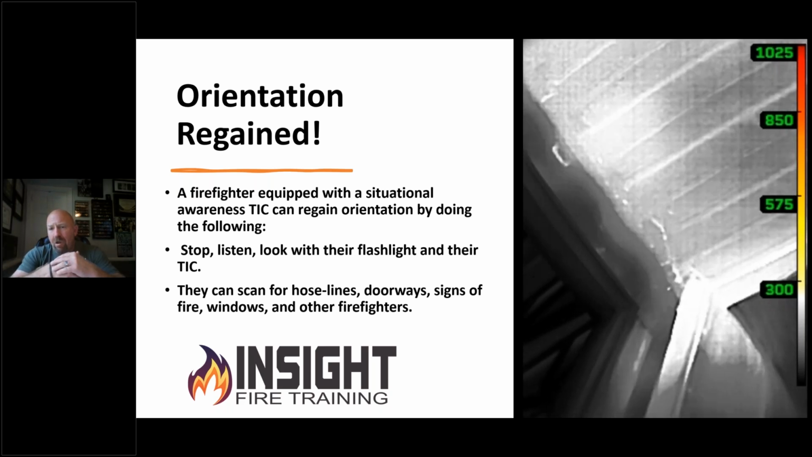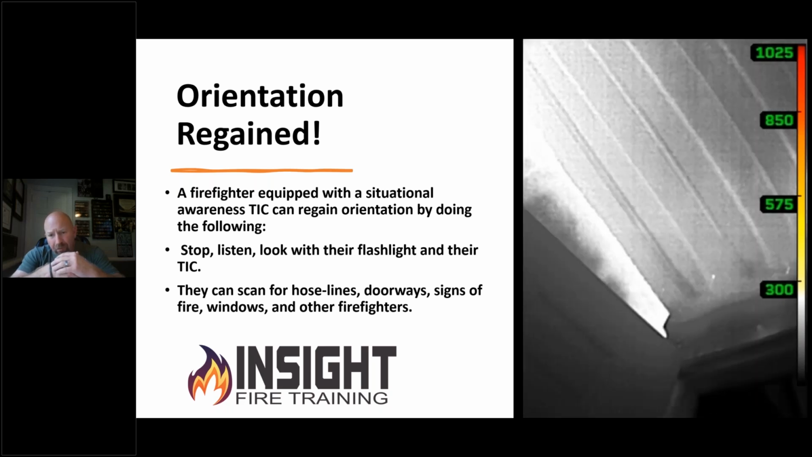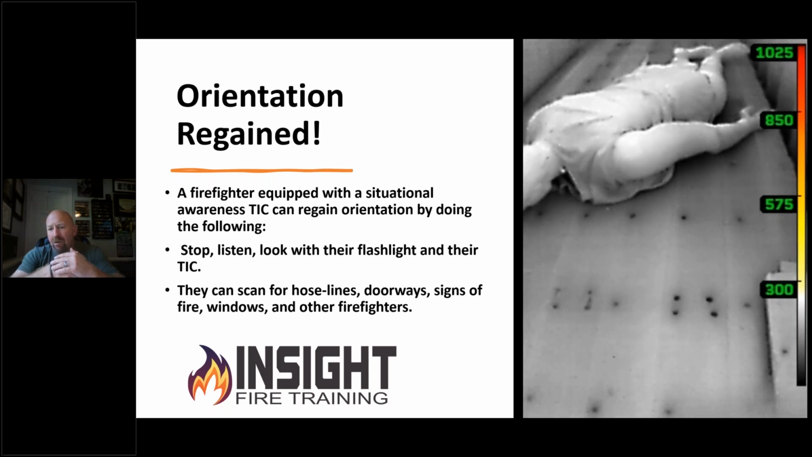Notice the colorization's gone, but the convection is very clear, which can tell us the direction and severity of the fire, which helps firefighters not be surprised. There's the mannequin on the floor. You can actually see the nail heads coming through the floor there. By the way, if you're crawling through there and the nail heads are glowing white, that's a problem. Because why would they be glowing white? That's called a thermal bridge.